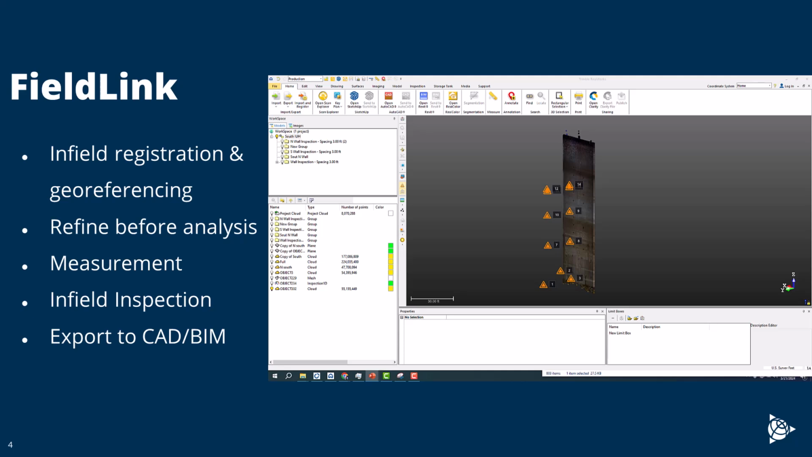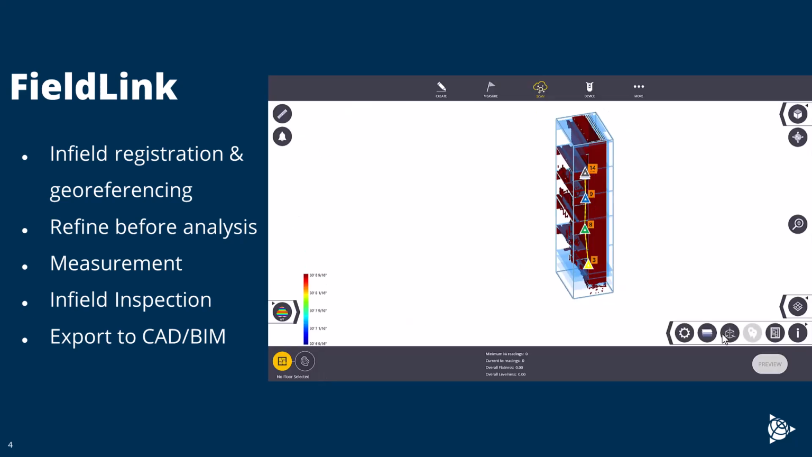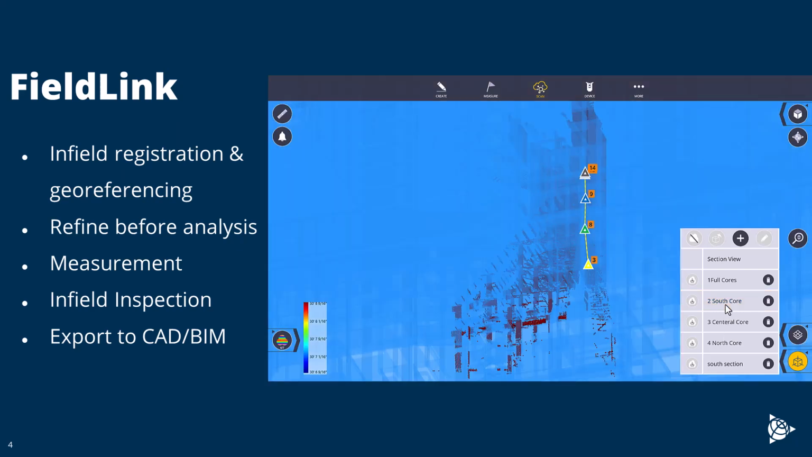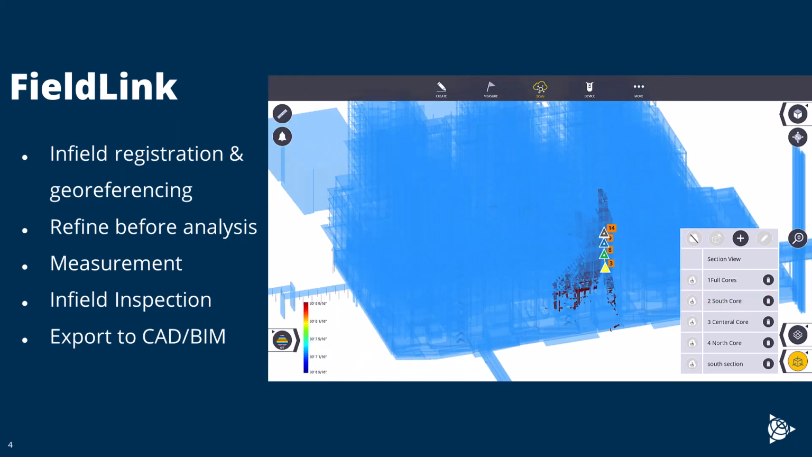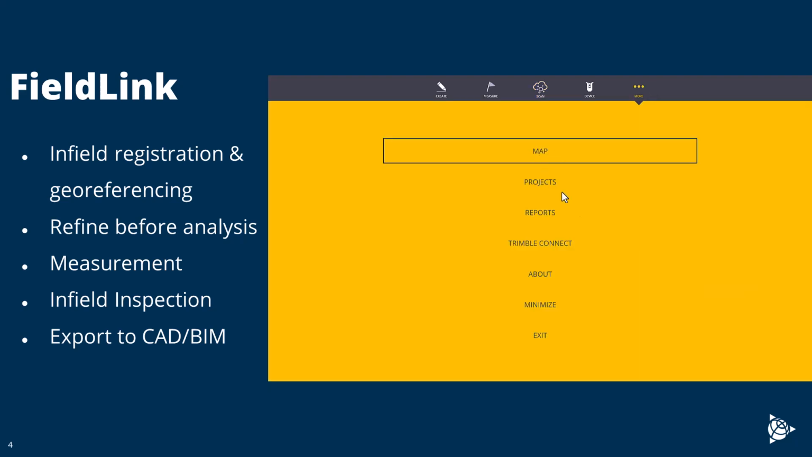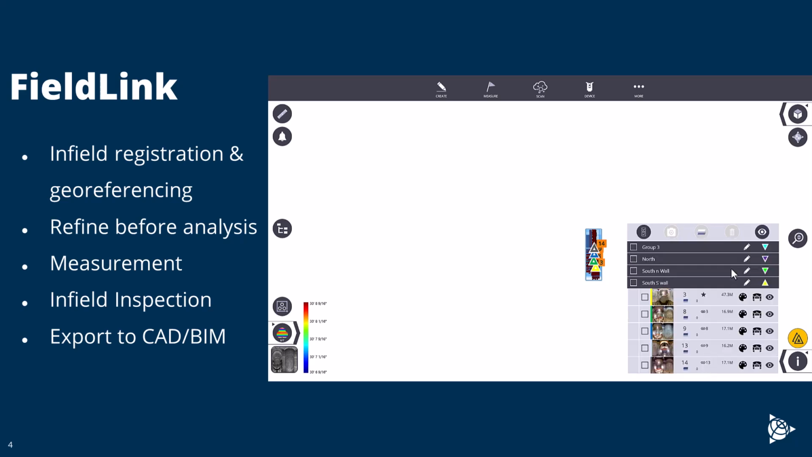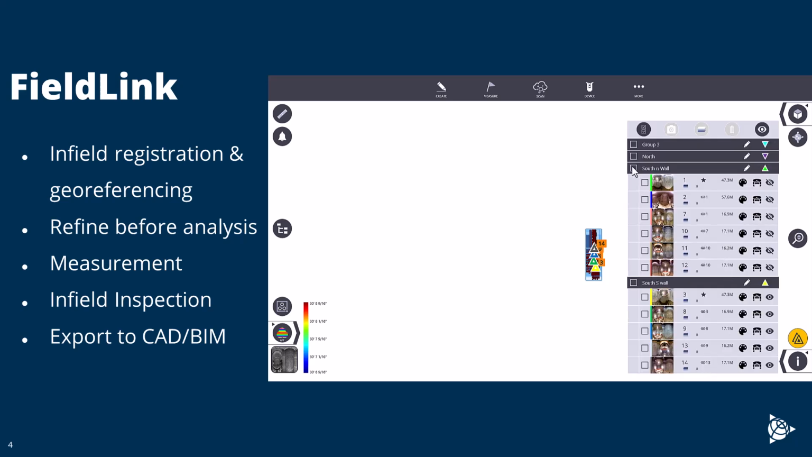So moving into FieldLink, here is a couple scans that were collected. You can see this is a large building kind of turned in. So here you can see in that big model, they're actually aligned to just that south core where they're at. Plenty of other scans were collected for this. And if we turn these other ones on, you can see what the full core looks like.